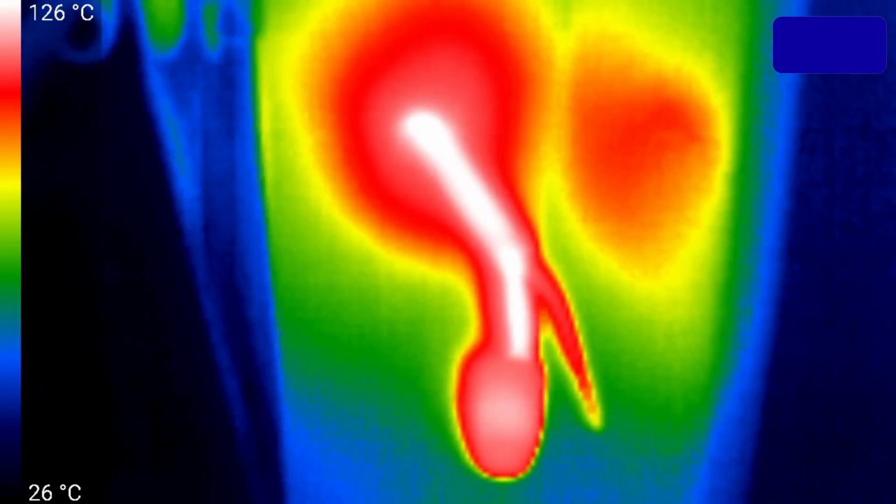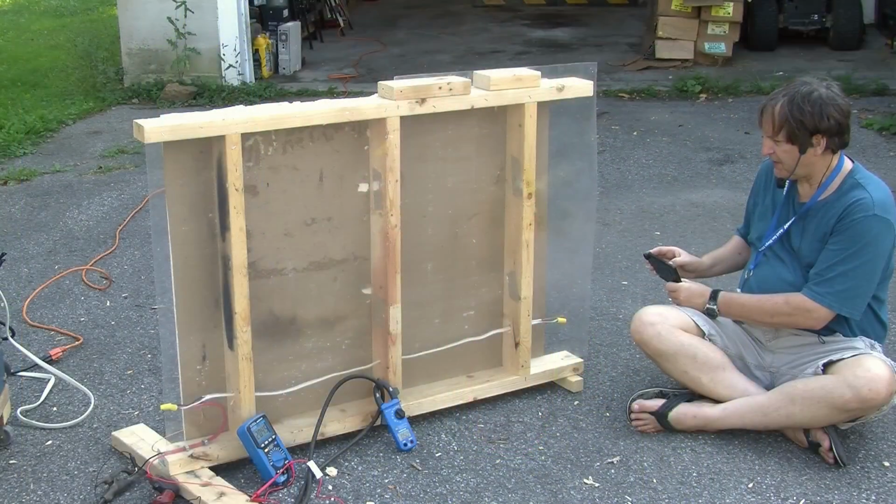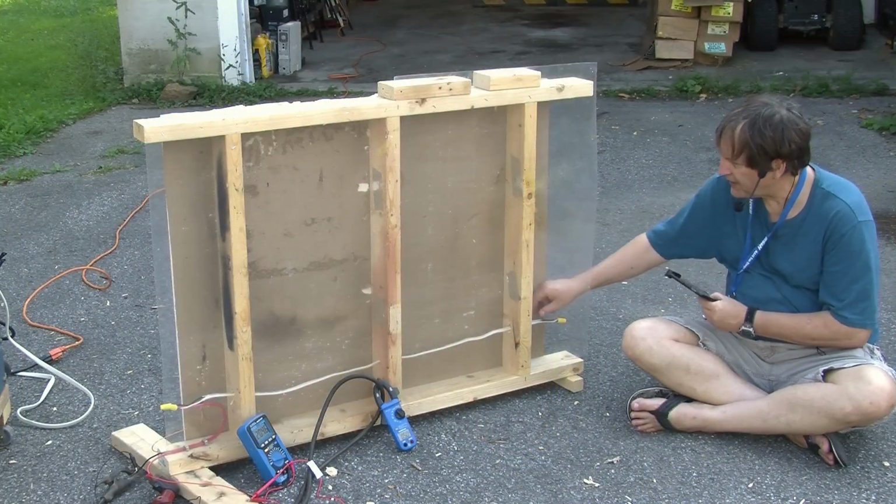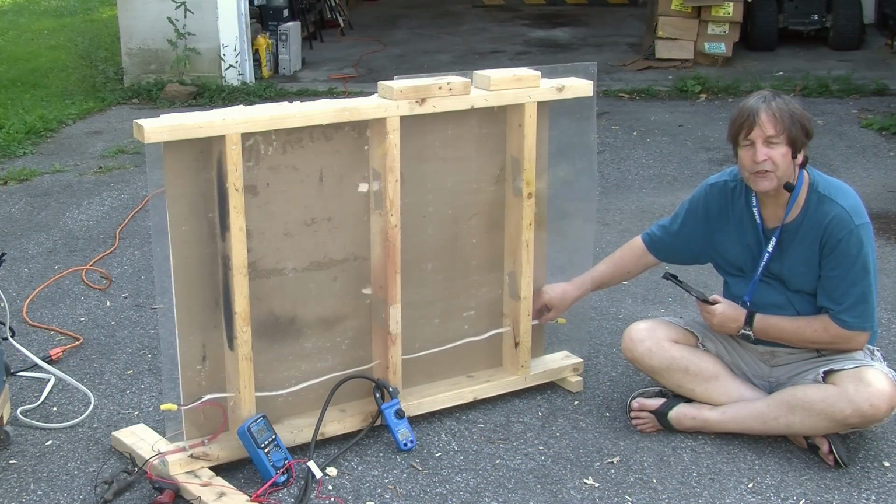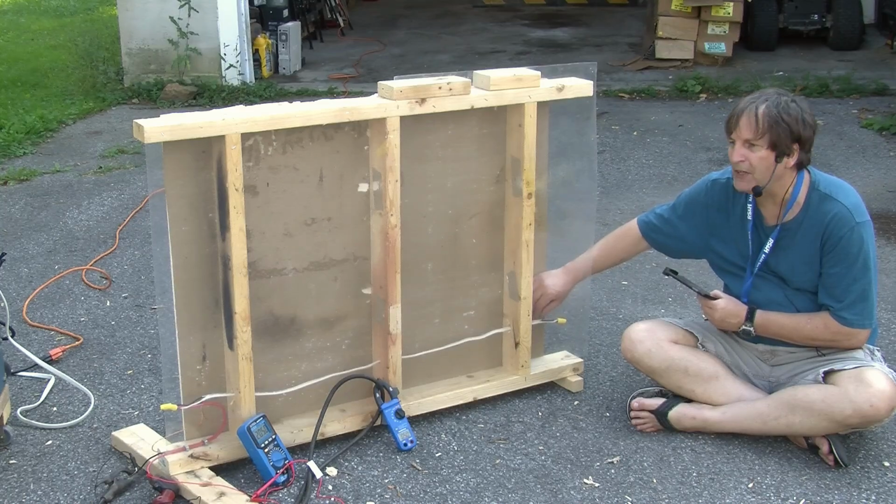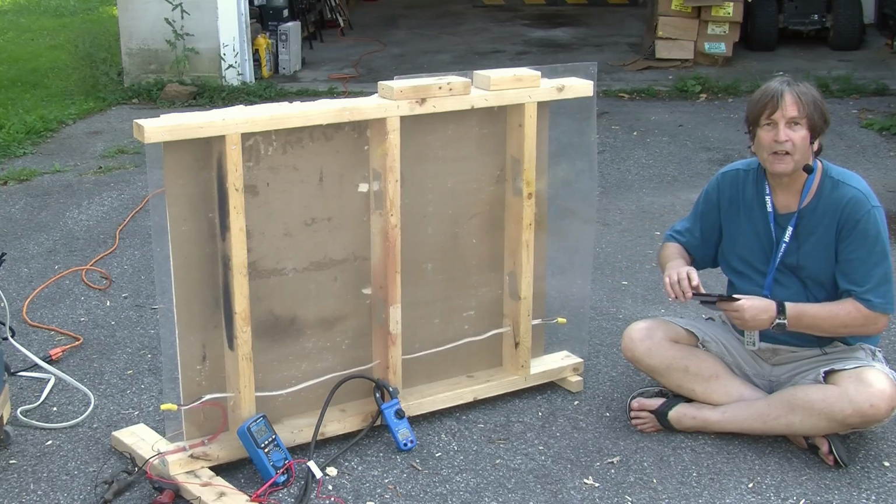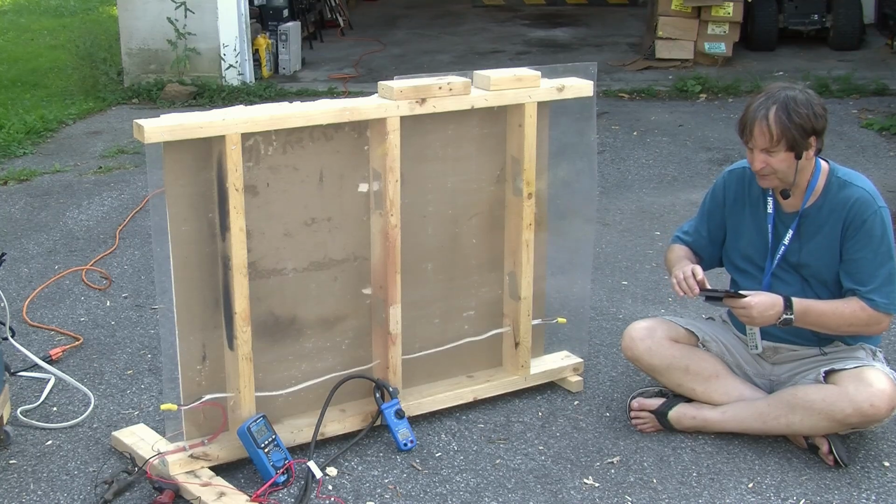I can smell that nice hot plastic smell, and if I feel it, well, it's certainly too hot to touch, but the plastic is certainly quite flexible and spongy, so we are very close to the limit of bad things happening.